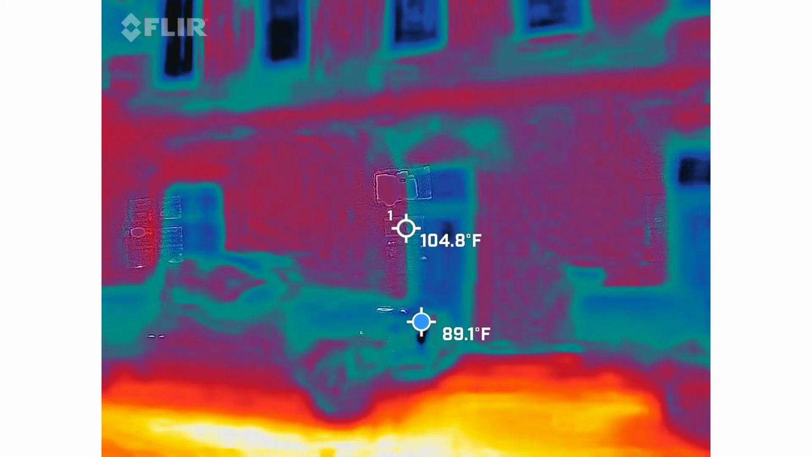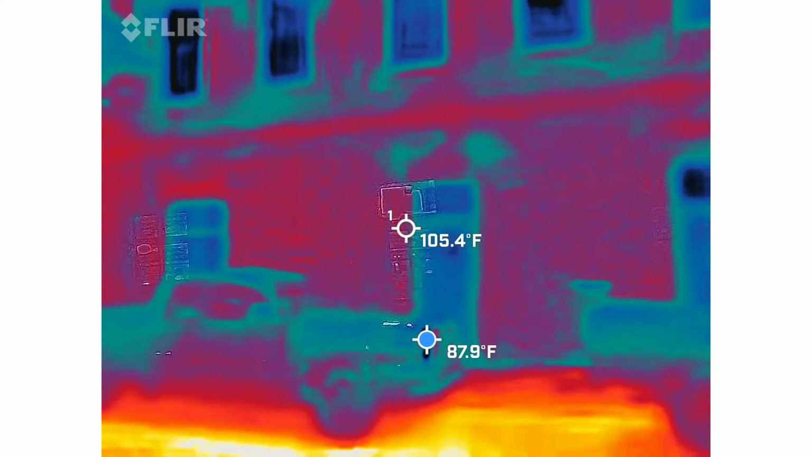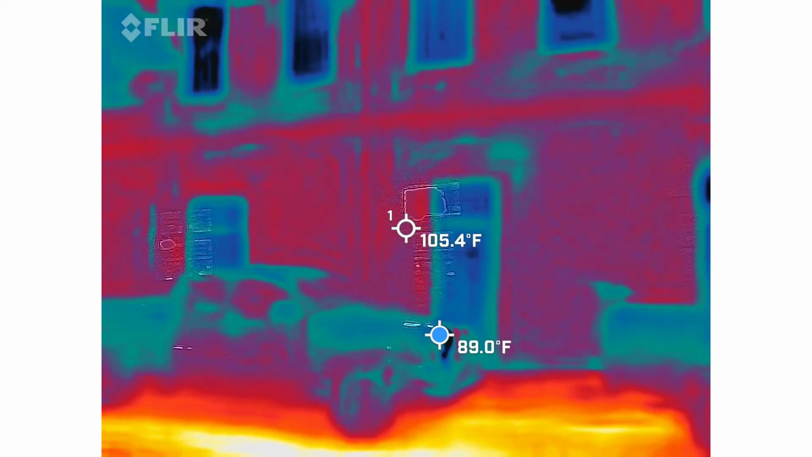Now, normally if I tell you that a building is haunted, it's not rap music playing. No, I'm kidding. I'm just making sure you guys are paying attention.